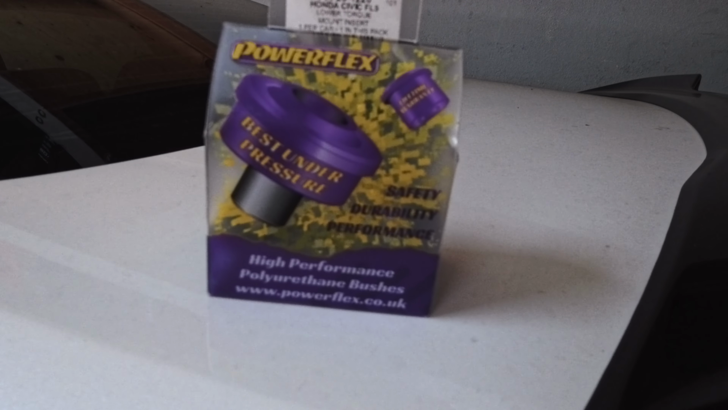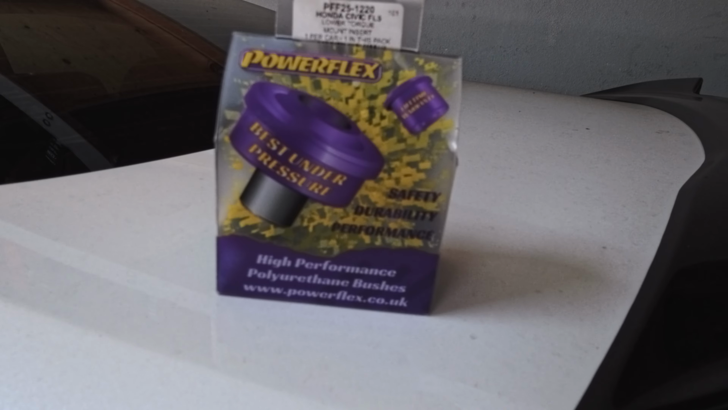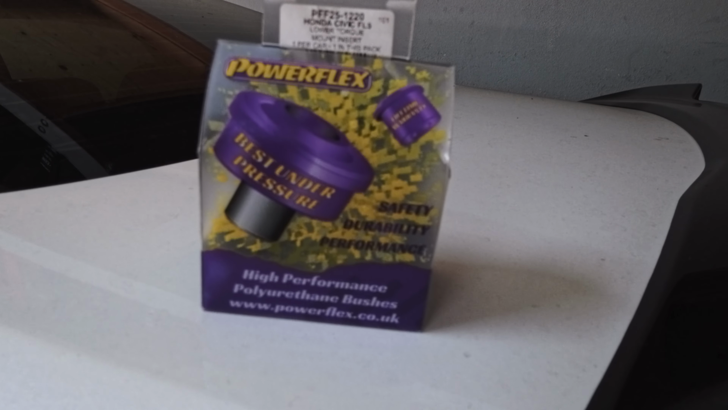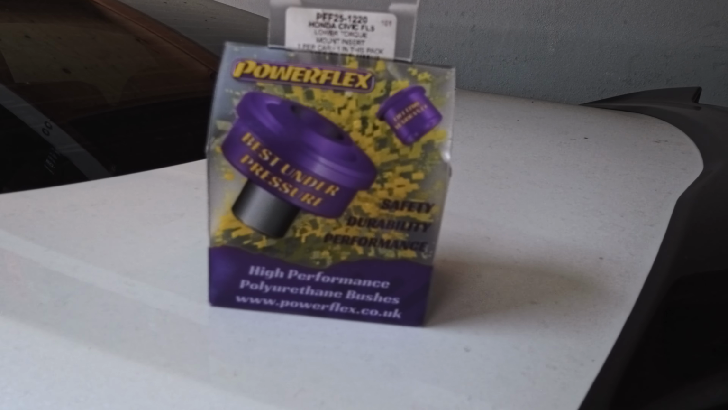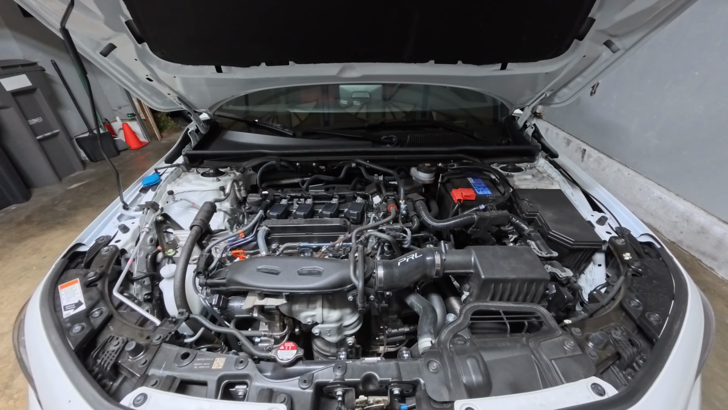These are yellow bushings. These are 70A durometer, and then they have a black one, which is a 90A durometer, which is a lot stiffer. So if you still want to save some money and get that rigidity, you can buy this.